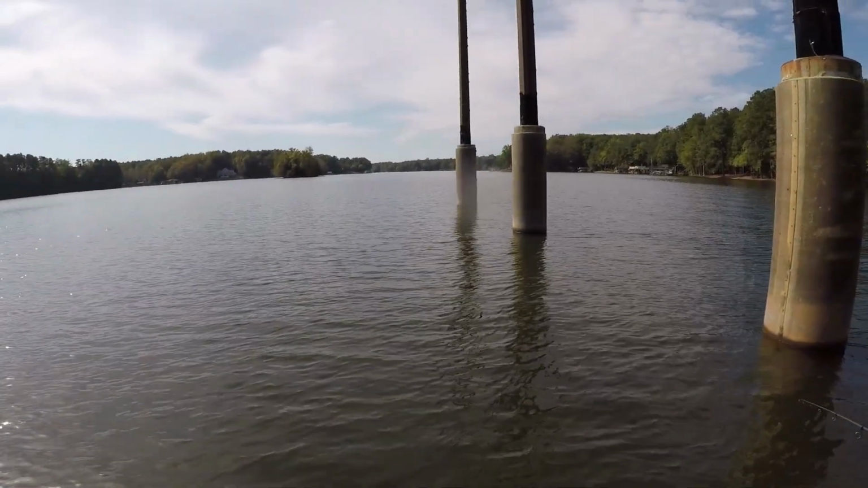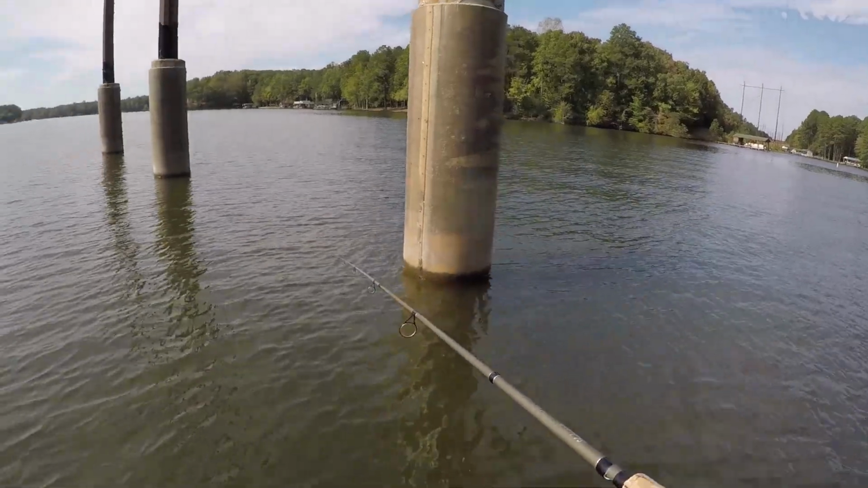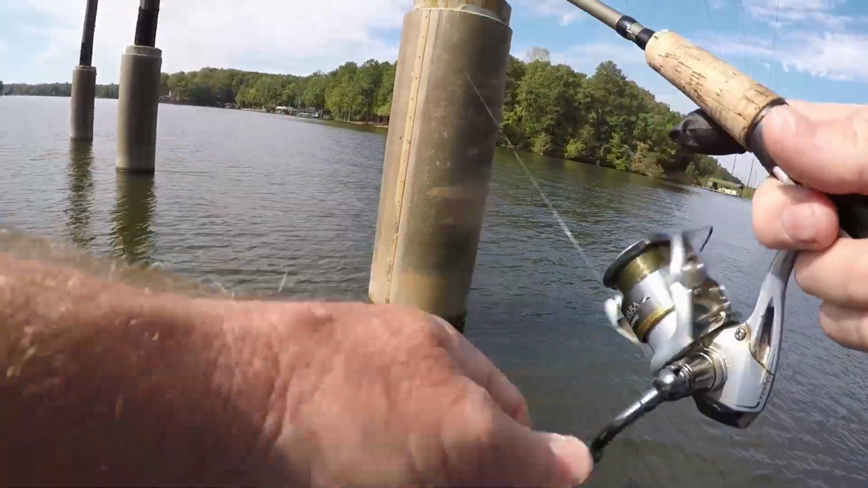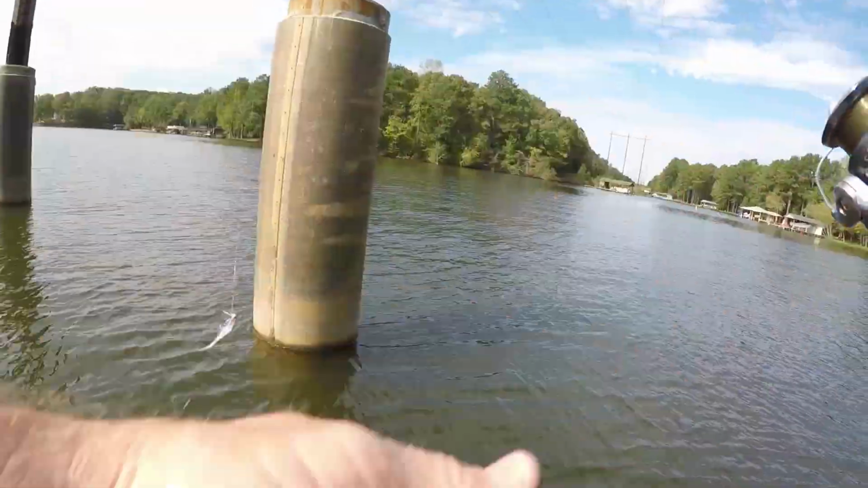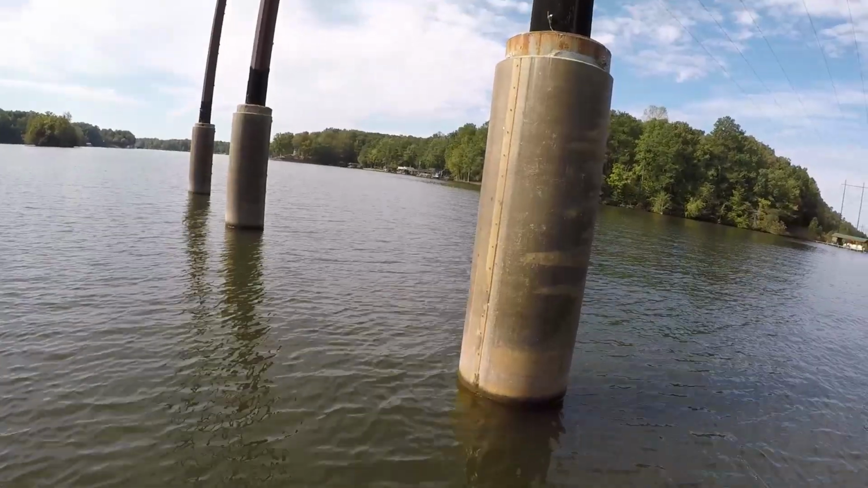Now, I said this earlier. To me, one of the best things about this LiveScope is it gives you confidence that there's fish there, okay? That's great. The bad part is it makes you feel like you're a poor fisherman.